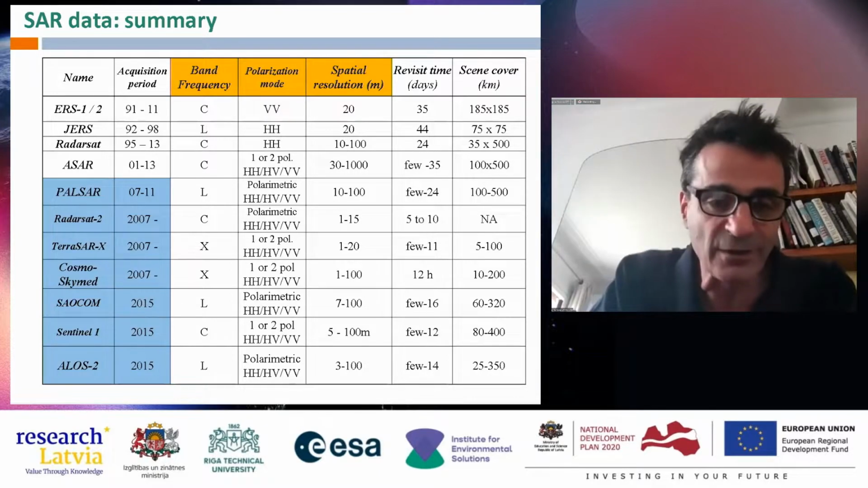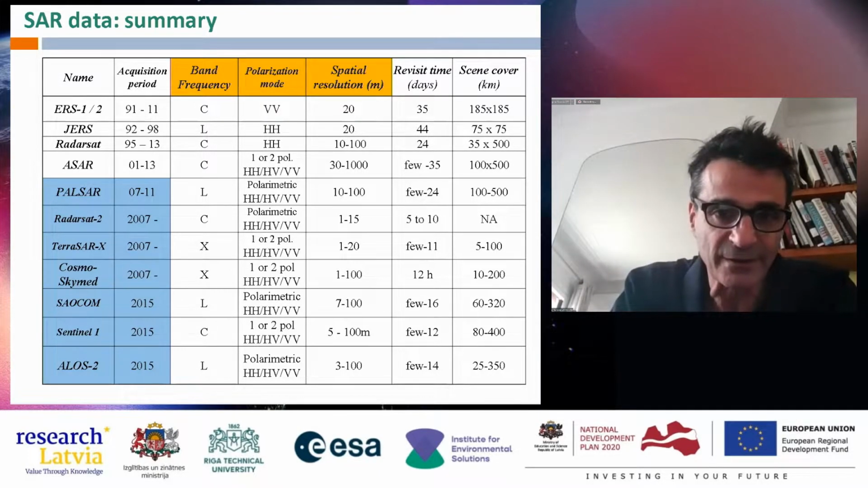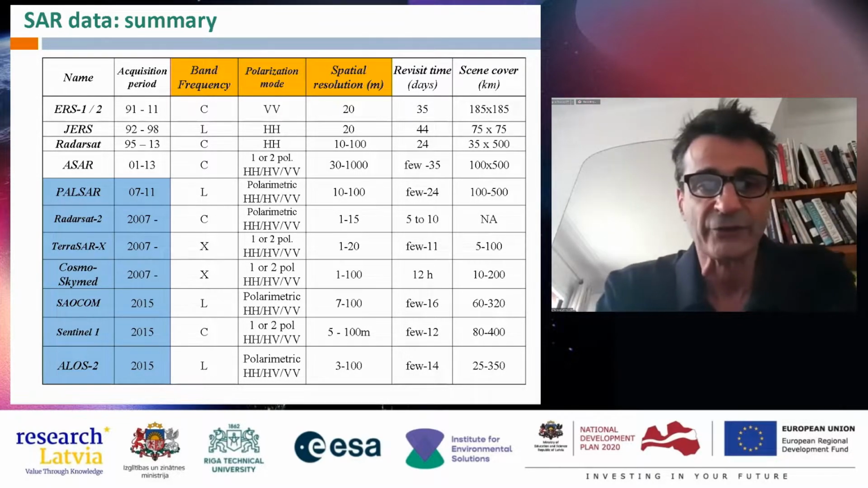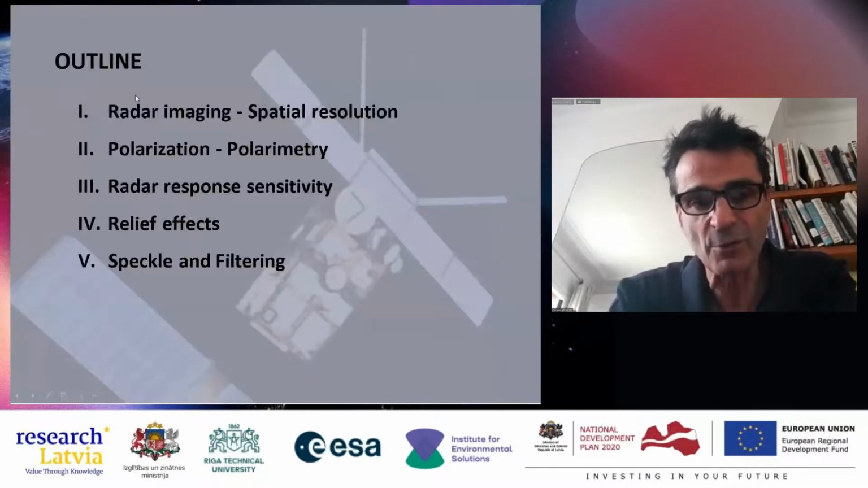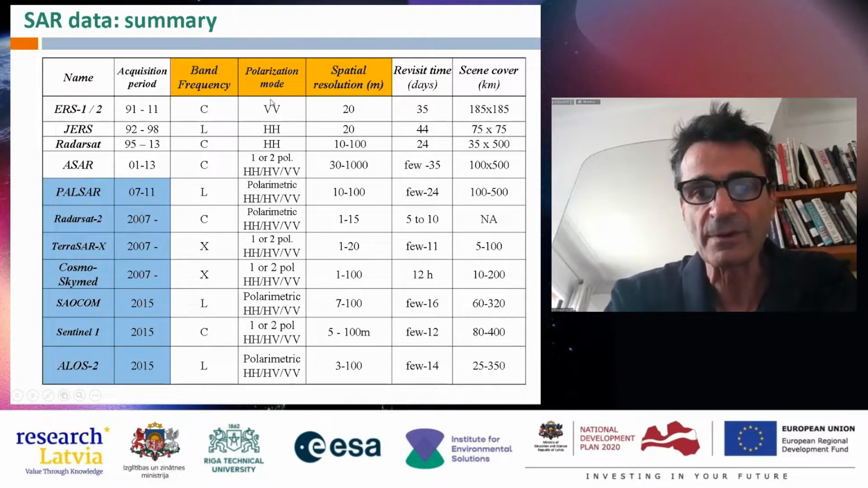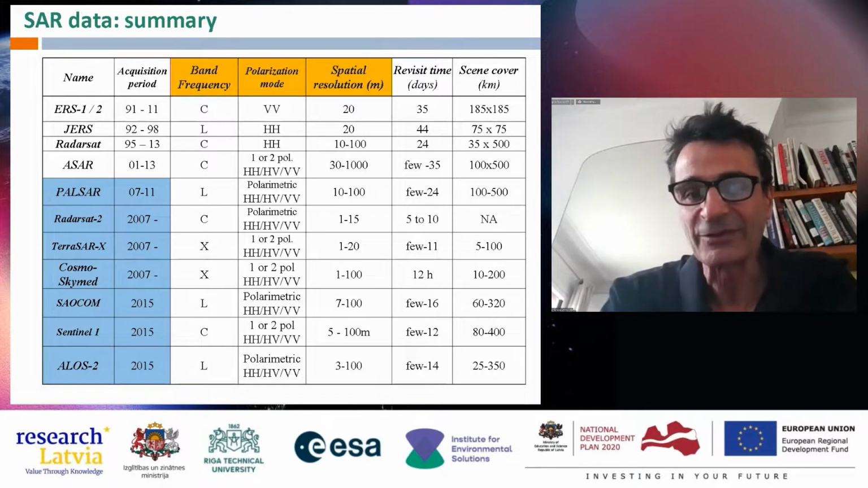Here, a table summarizing all this information. You can see the different names of the sensors, the operating band, and their operating period. And here, for the polarization mode, you always have 2 letters for horizontal and or vertical. Why 2 letters?